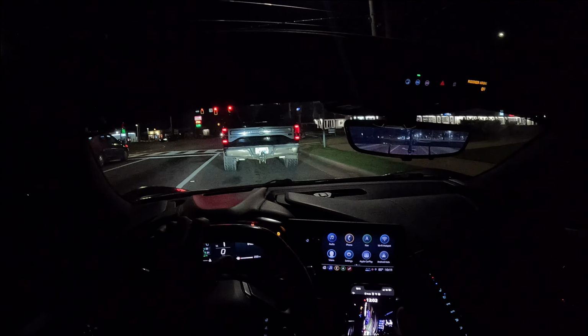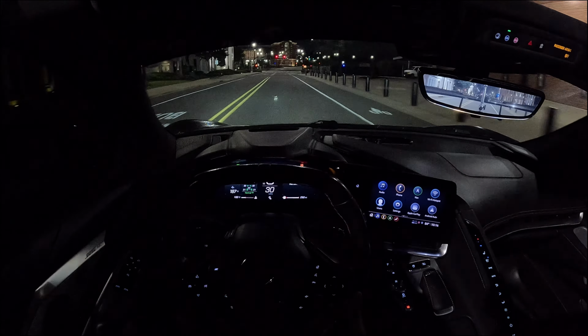I ain't been on this road since I graduated. I don't even try to come here where that's the stadium though.